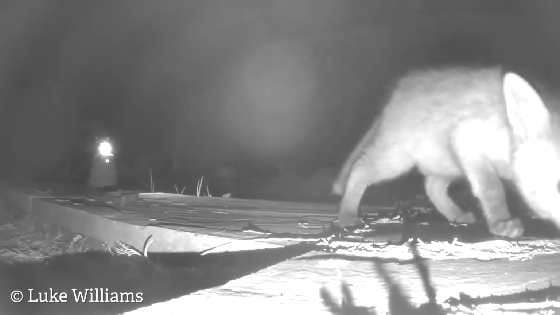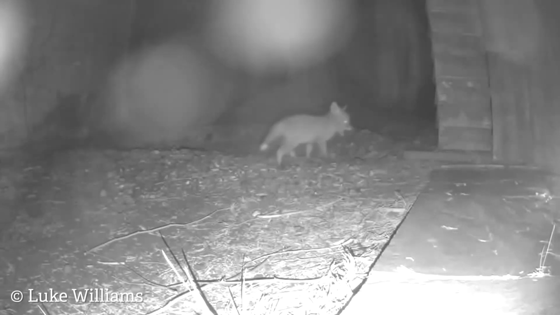And if that wasn't enough, Luke Williams has sent us in this. 3 fox cubs in his garden, and Luke told us that he first spotted the cubs on the 18th of April and he's been keeping a close eye on them ever since. Thanks, Luke, that is just wowza.